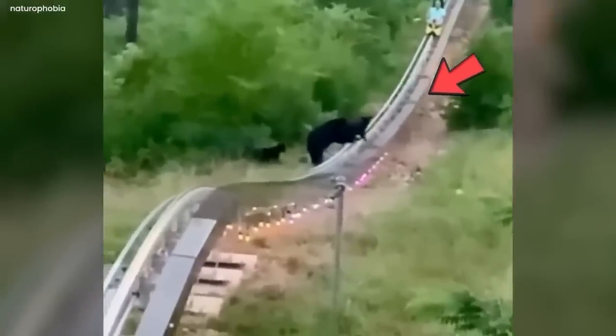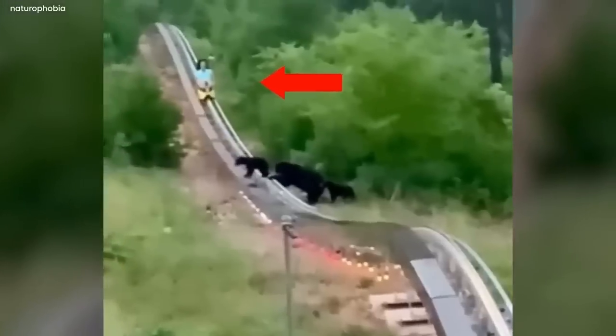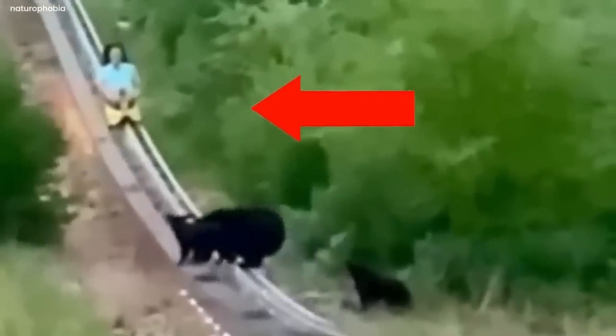Then, out of nowhere, 3 very big bears appeared. They were massive. Strangely, the girl didn't do anything. She just stayed still, scared in the quiet forest. Time felt like it had stopped, and everyone was holding their breath. The bears came closer, their dark eyes hiding their intentions.